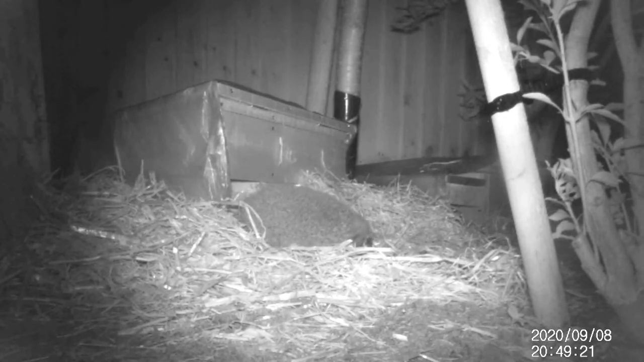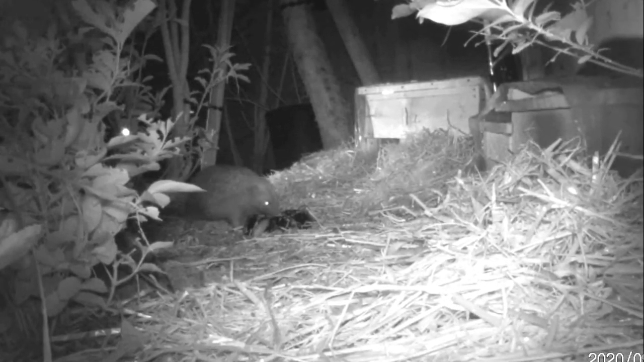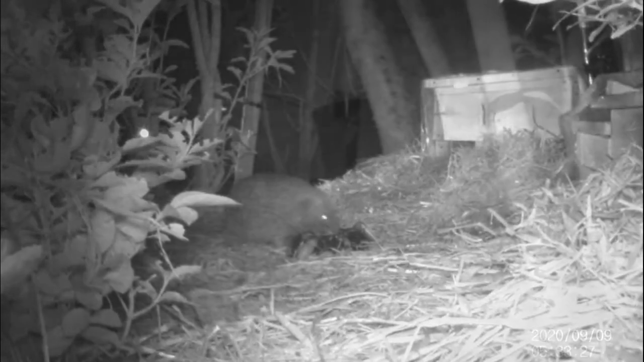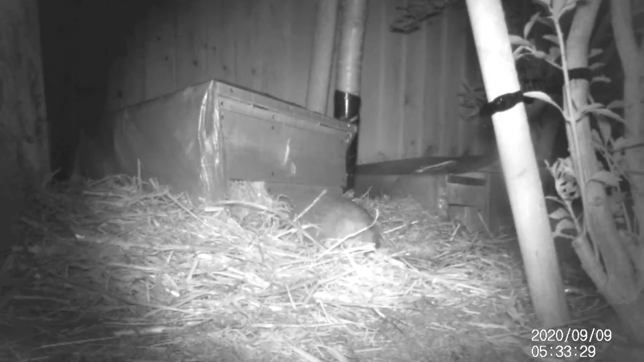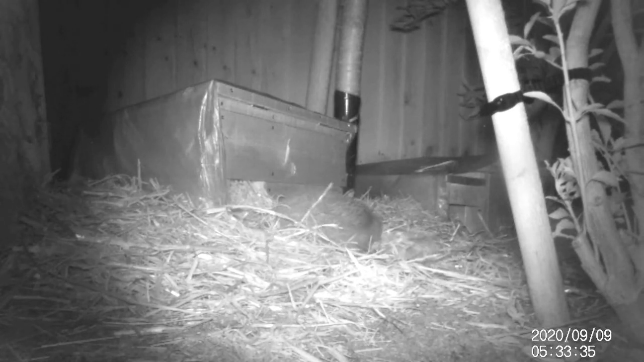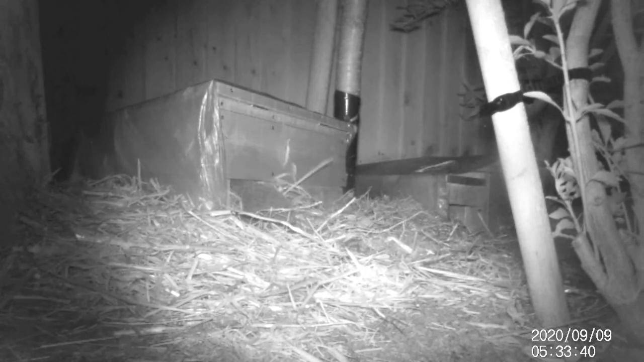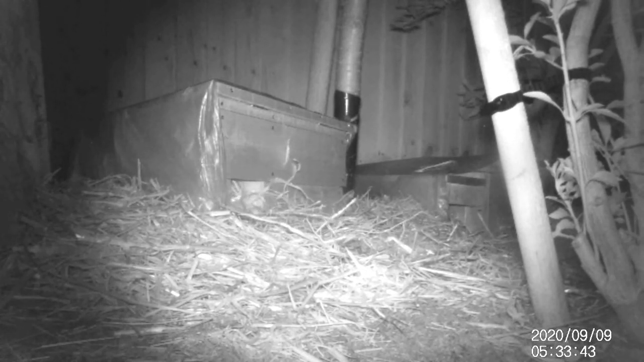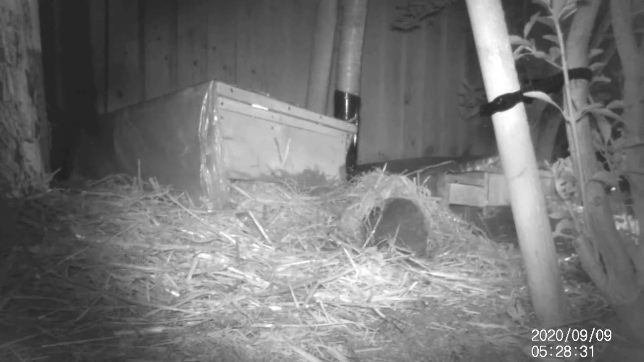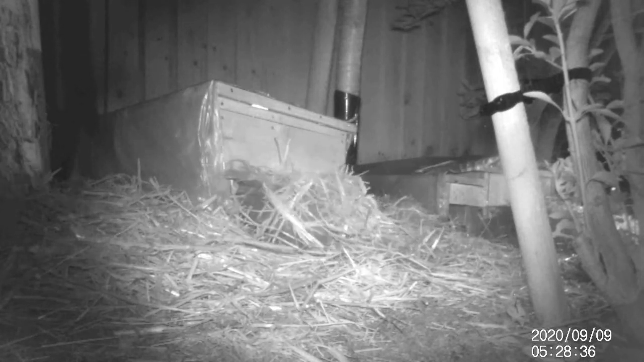The hedgehog has already taken up residence in the brand new house that we set up just a couple of weeks ago and has found itself the supply of food that we leave out, which until now has only been shared with the slugs. But it has started building a nest for itself, filling the house with additional straw and hay. You'll remember we filled the house with a layer of hay about 5 to 10 centimeters deep, and already it has started nest building, taking in additional material, really filling that house and making a lovely warm home for itself.